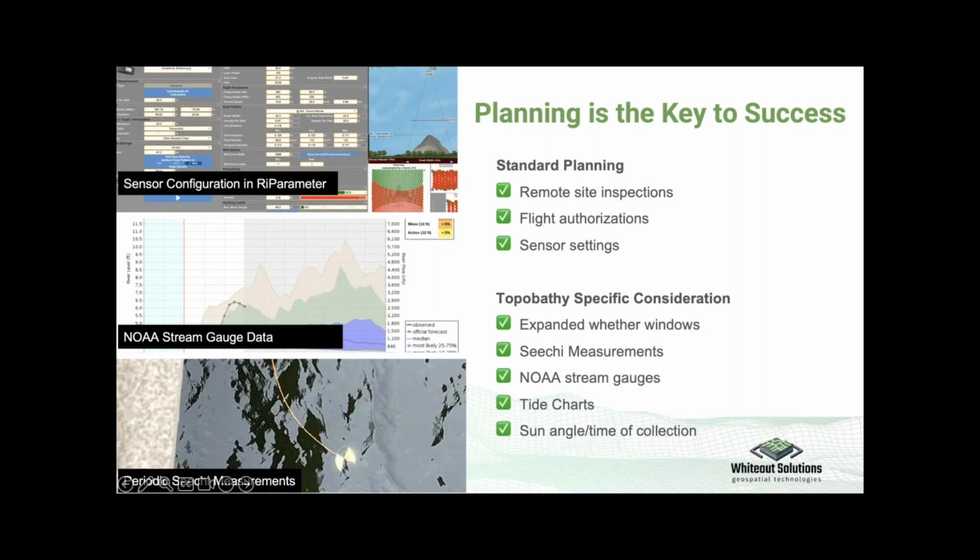The other factor that was new to us was certainly the time of collection. The sun angle really can impact the quality of a survey and provide false returns. And so, i.e., don't be flying at noon. Flying at night is ideal, but also harder to get that nighttime authorization for flights.